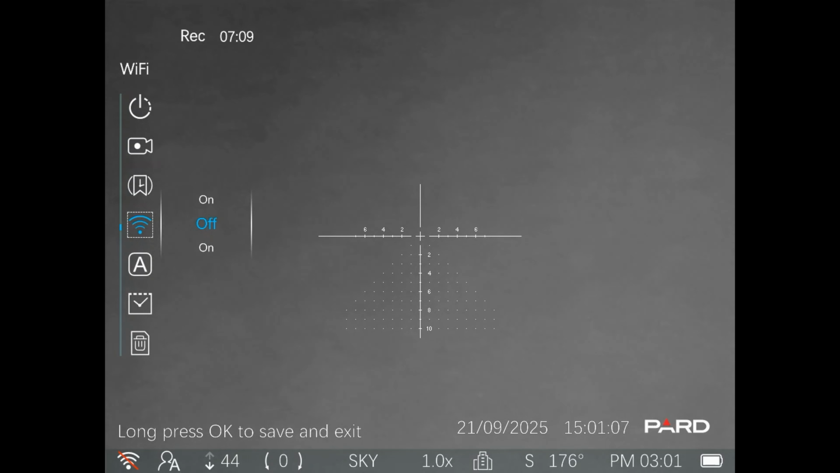Next one, obviously Wi-Fi, turning that on or off. That allows you to connect it to a phone or a tablet so other people can see, maybe what you're looking at, what you're aiming at, etc. Or you can transfer videos and actually play with the settings too. With the new PARD Vision 2 app, you can actually play with a lot of the settings on there as well, which is quite convenient.